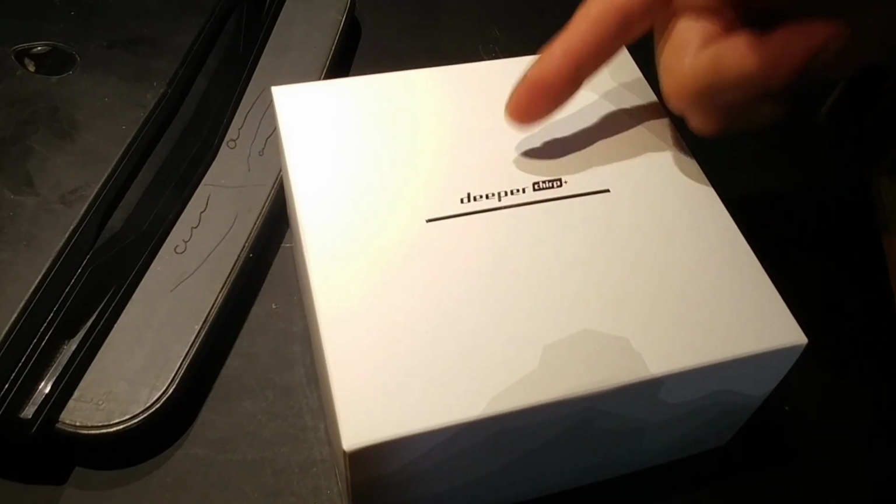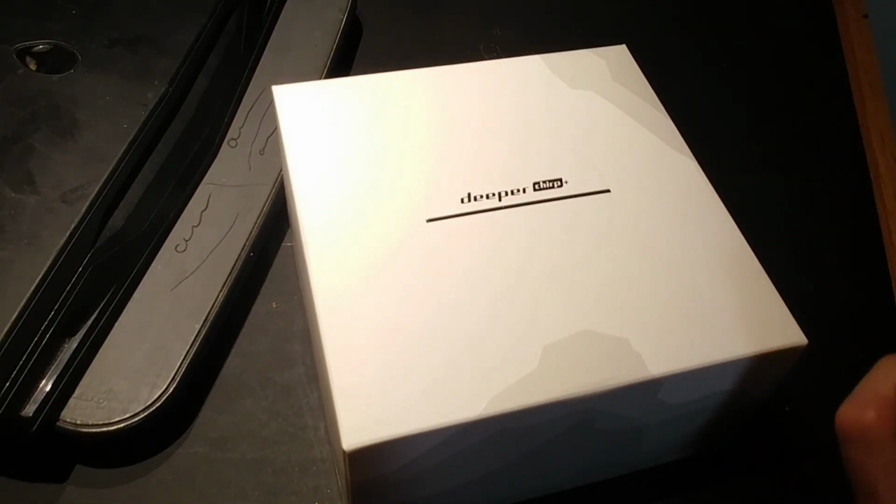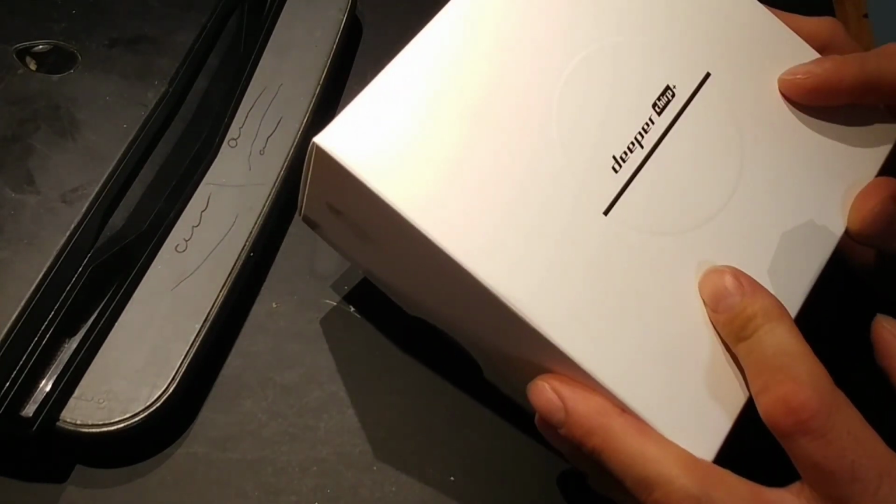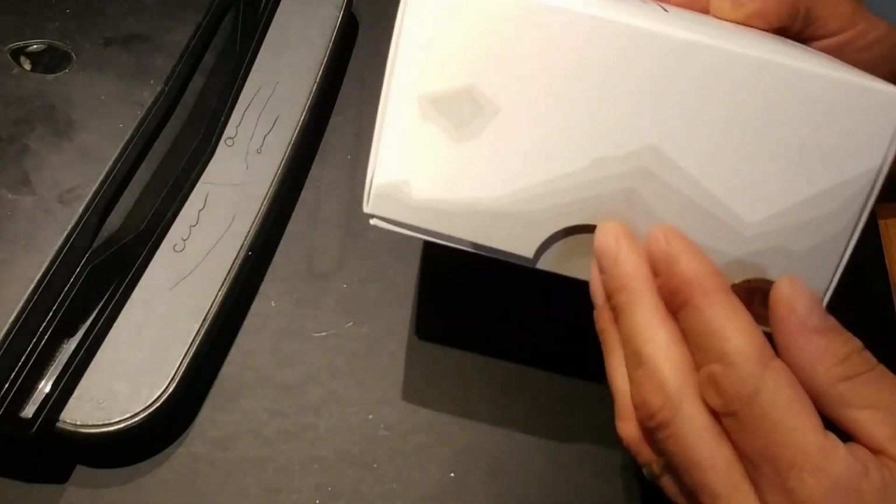Yes, folks, the Deeper Chirp Plus. Just got it in today. We're going to open it up and see what's inside. I'm going to tell you a little bit about why I chose the Deeper Chirp Plus over the Deeper Pro Plus. Sorry, saying all that is a mouthful. Okay, so let's get in this box.